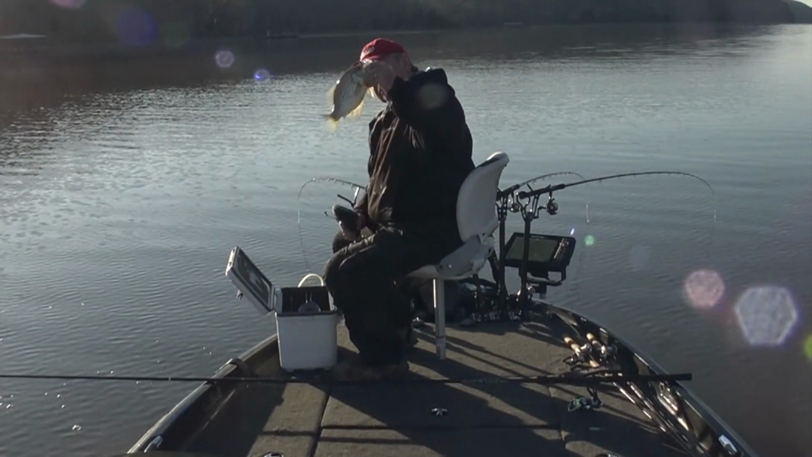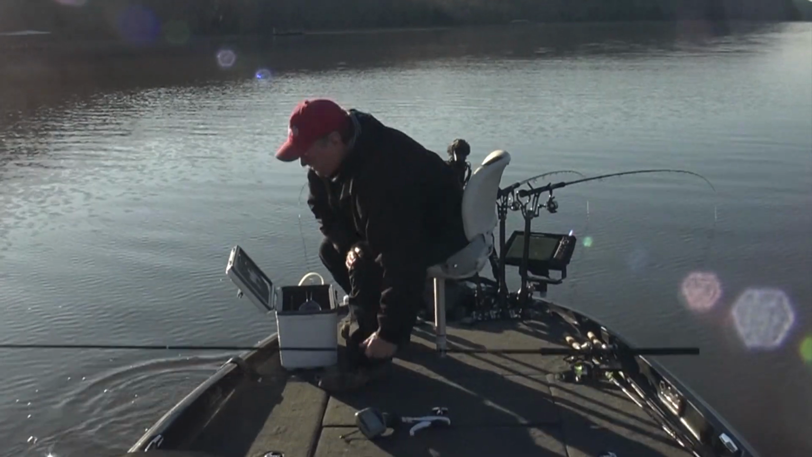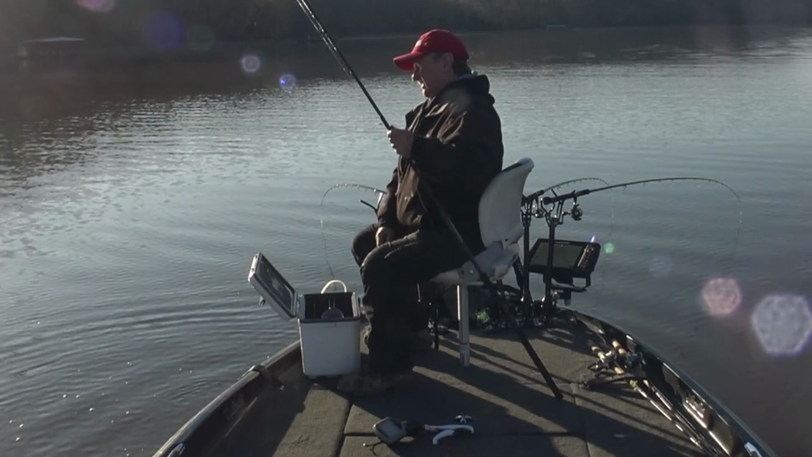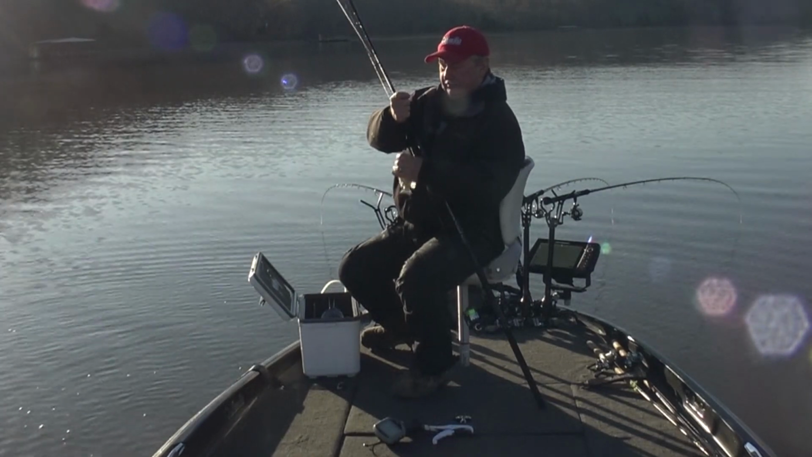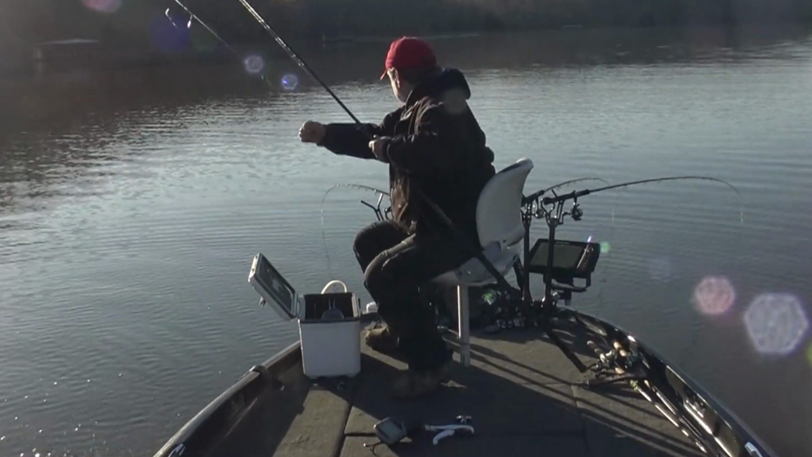Be a good eater. Look at that. I set that rod down while I was weighing that fish, and that thing got on it. Yeah. Go back in there, grow up.